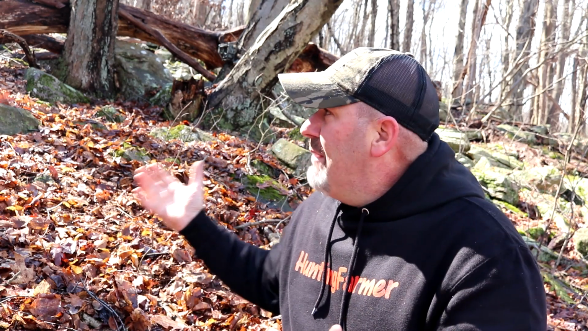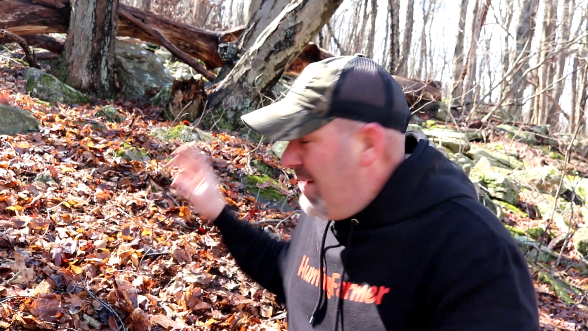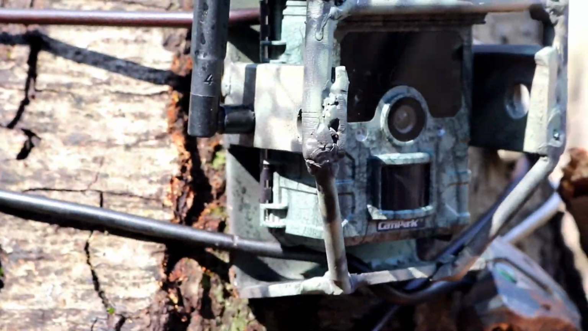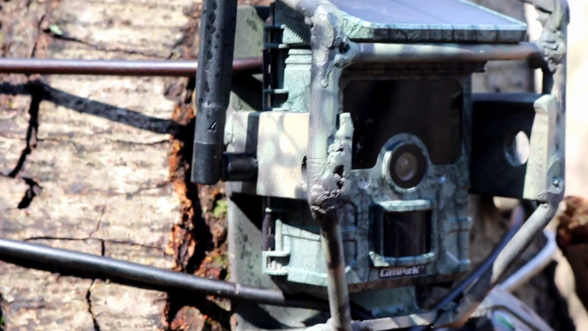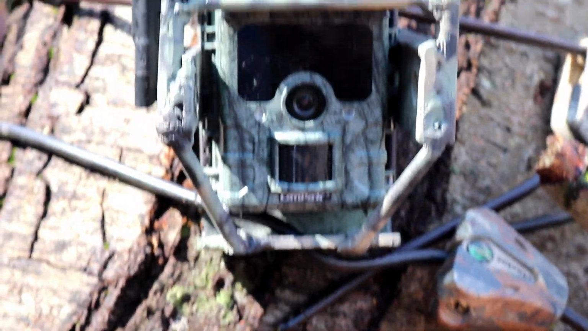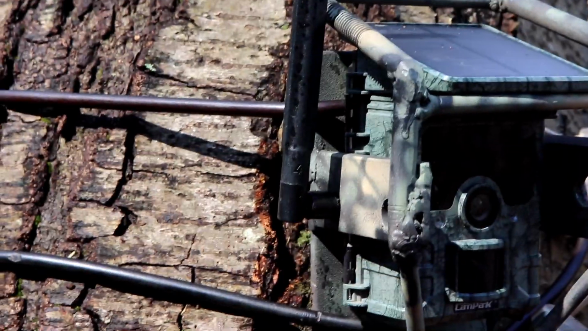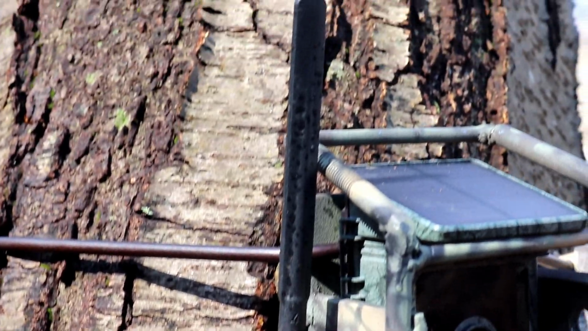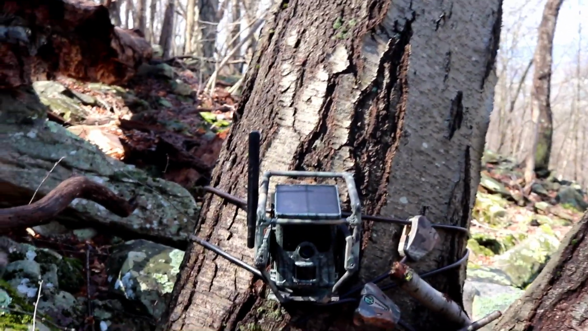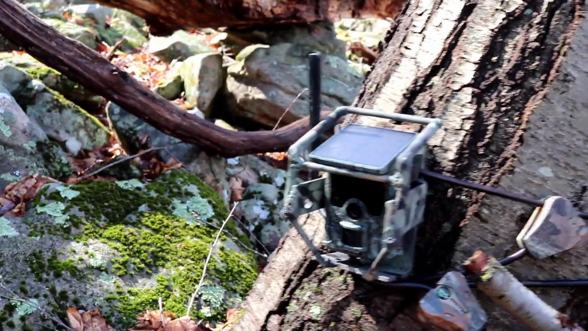Another challenge on public land here is theft. I put this camera in a homemade cage or security box. Although it might be the world's ugliest security box, I'm hoping it keeps anybody from walking away with my camera. Another thing I did is actually put a cellular antenna. I mounted it on that box. It's not doing anything at all except providing a visual aid. If somebody sees that, they may think it's a cellular camera and that the pictures have already been sent. It seems, from my observation, that keeps people away from the camera. We'll see if that works.